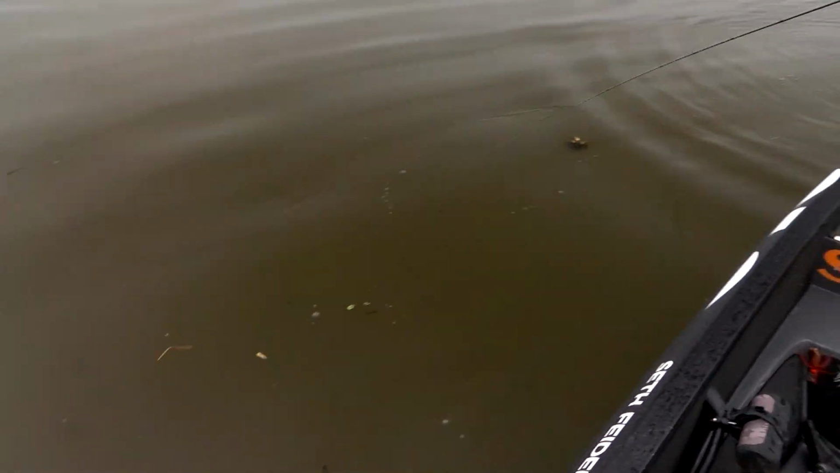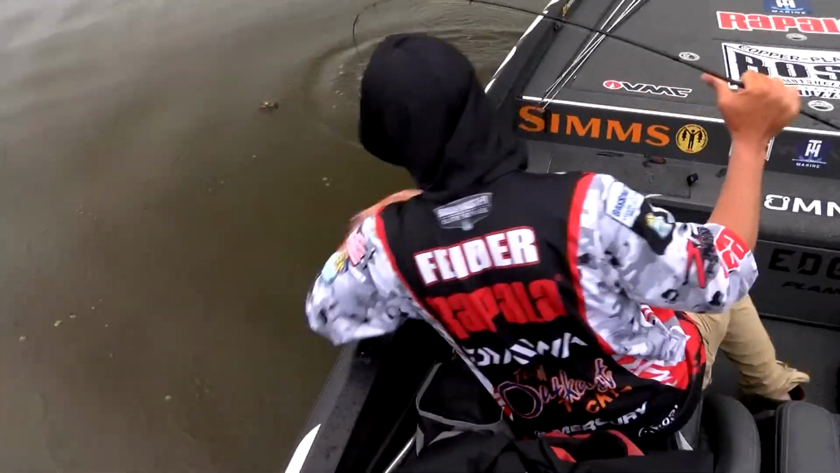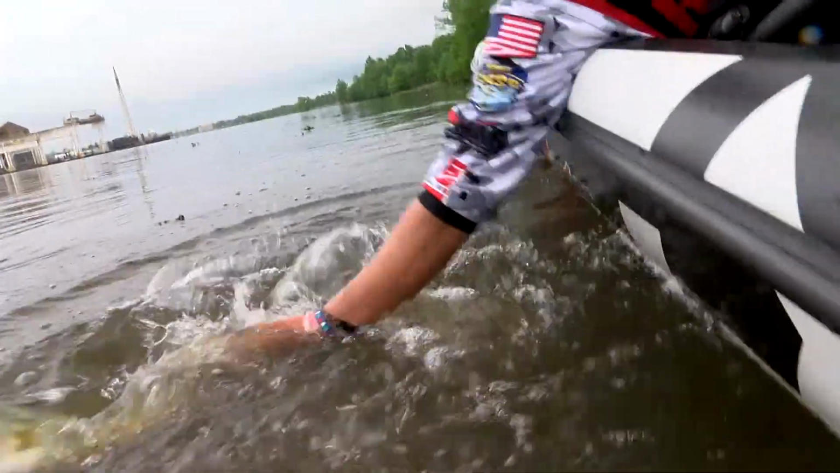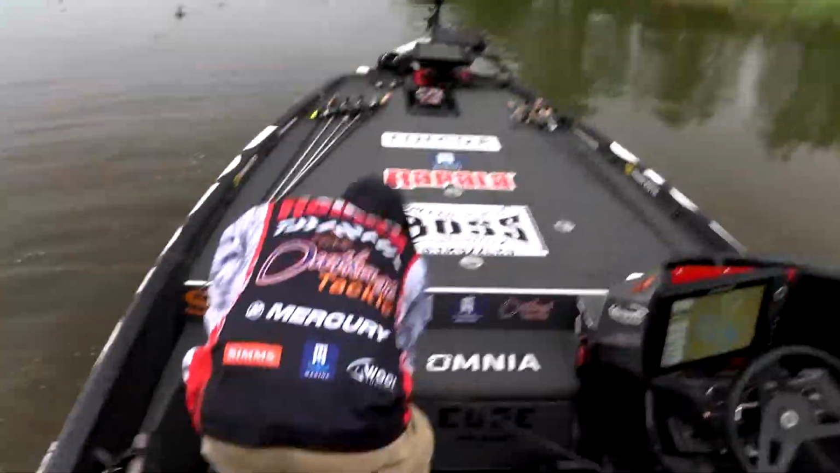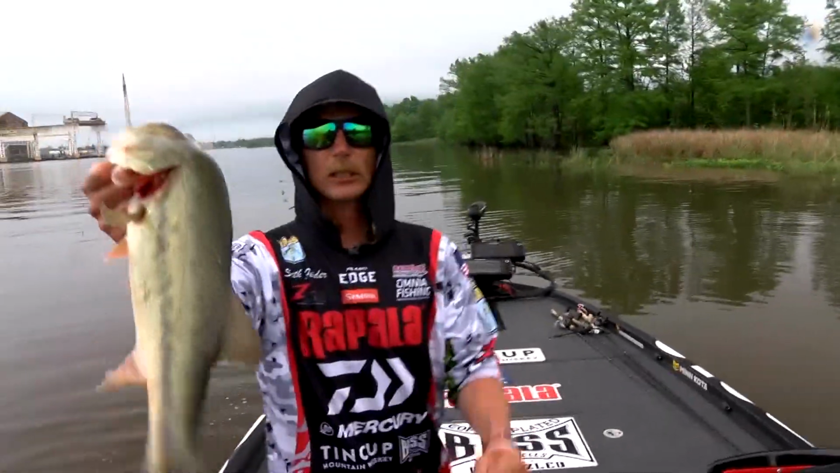I don't know how he's got it. I'm gonna grab him. I'm scared. Come here. Oh, just barely. Yes. Come on, the trailer hook. Just barely got him. Let's go.